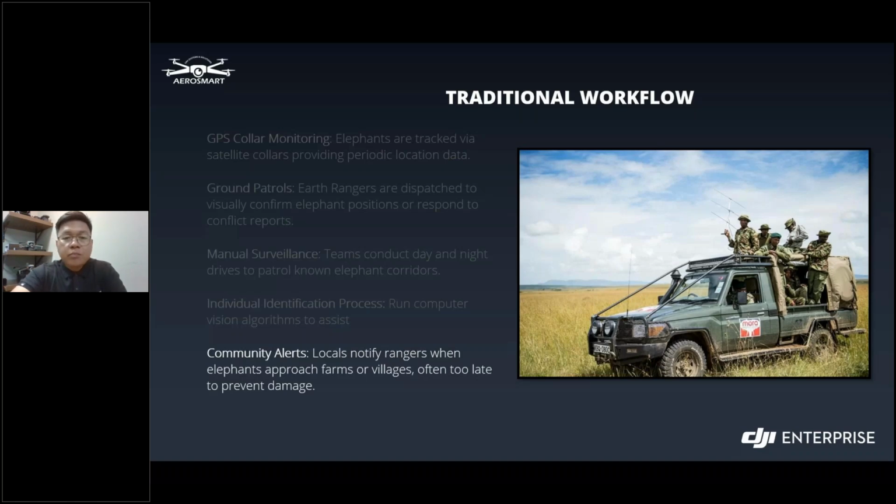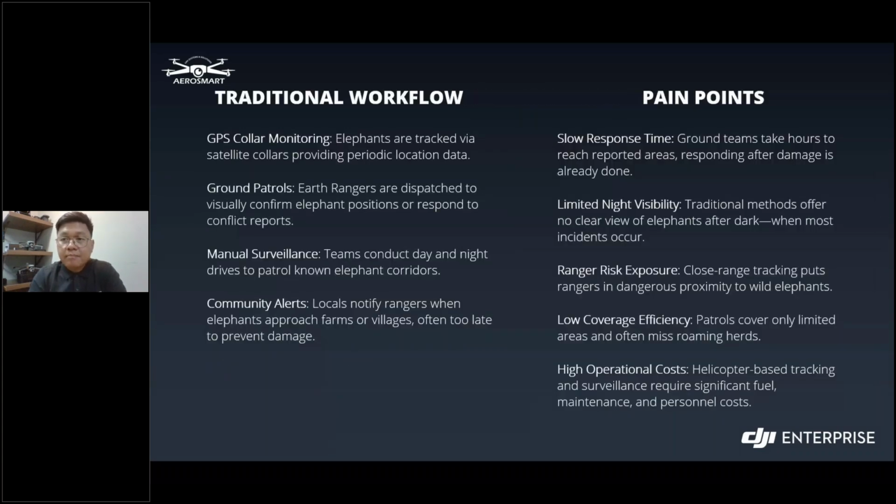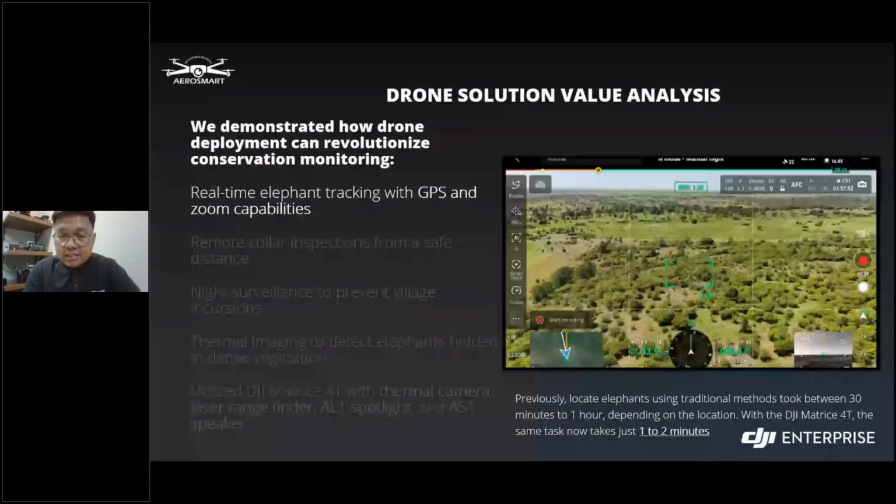Now, on my next slide, here is the traditional workflow and pain points. By looking at this information, our team in Aerosmart came up with a plan to make a demonstration and help our clients with their dilemmas. On the next slide, you will see the drone solution value analysis that we made. We demonstrated how drone deployment can revolutionize conservation monitoring.